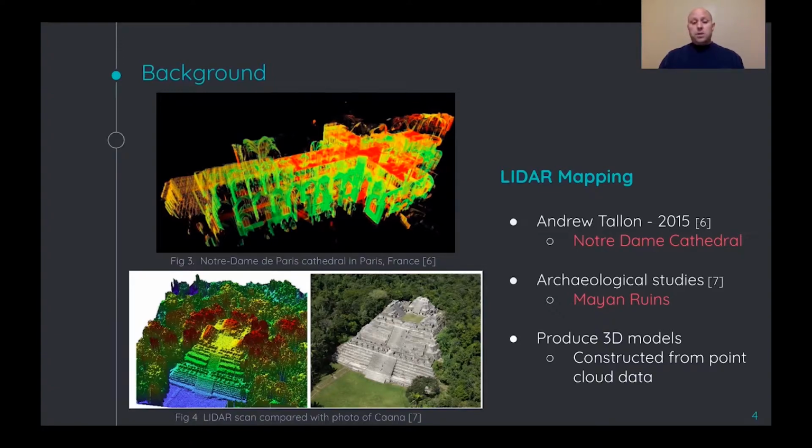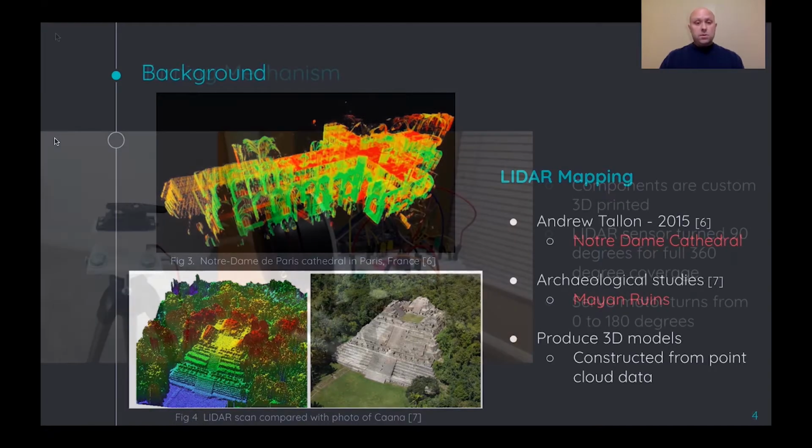That was a big part of our motivation, or a big part of why we did this project. Another application that's used is in architectural studies. They use these systems to map the Mayan ruins and different applications like that to produce these 3D models that can be used.